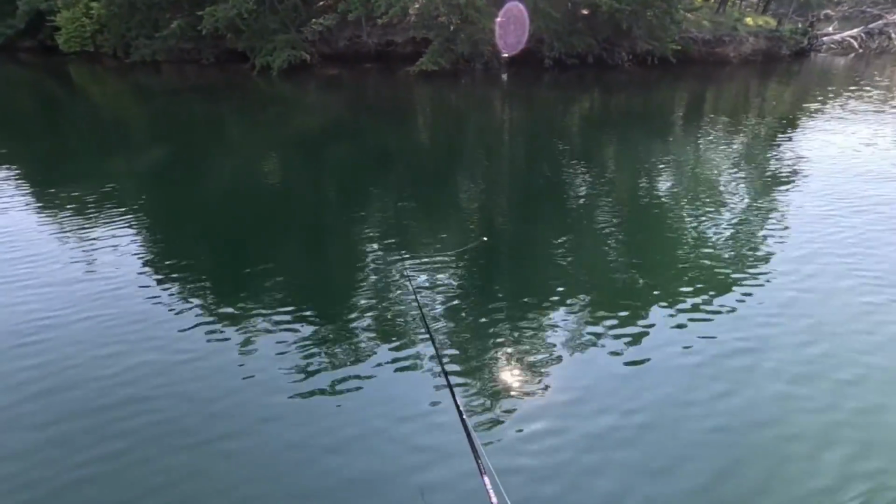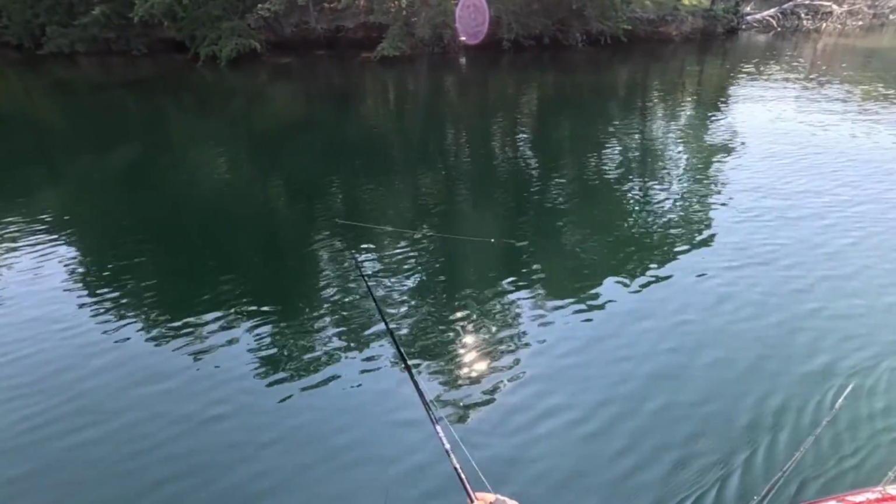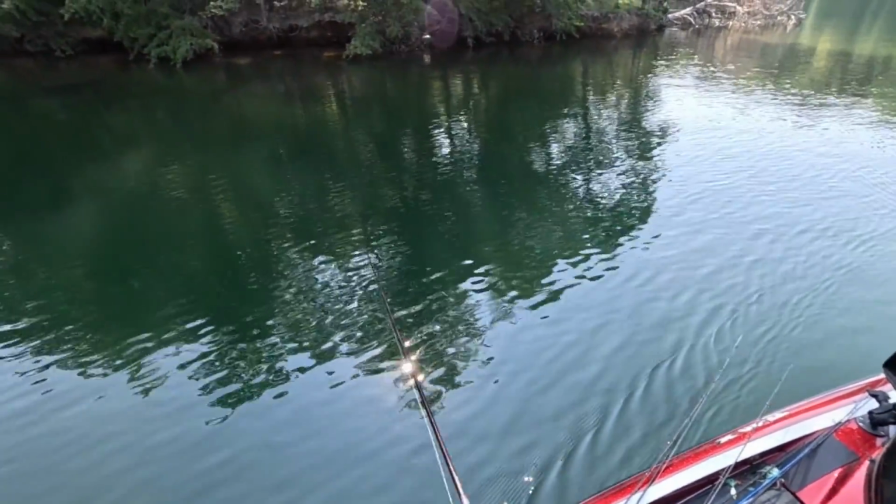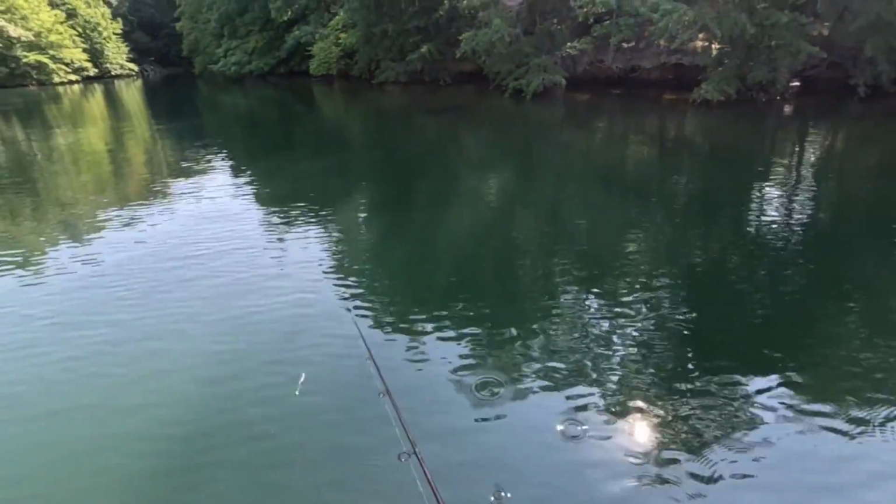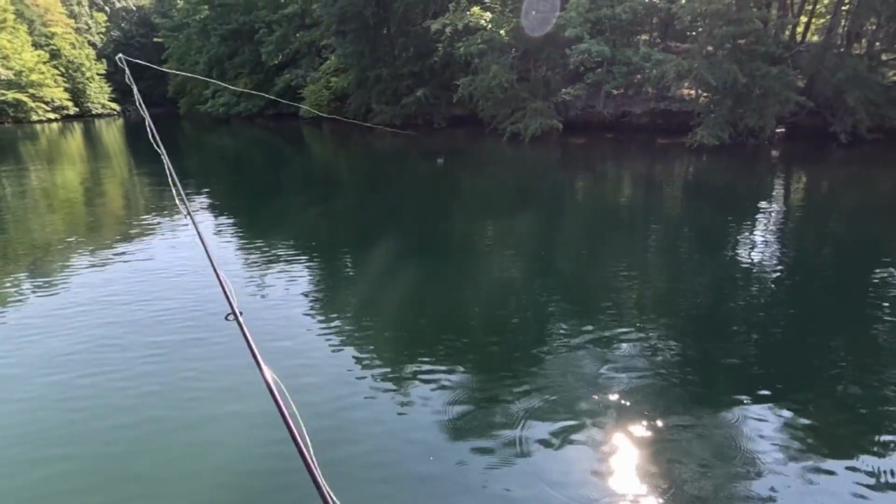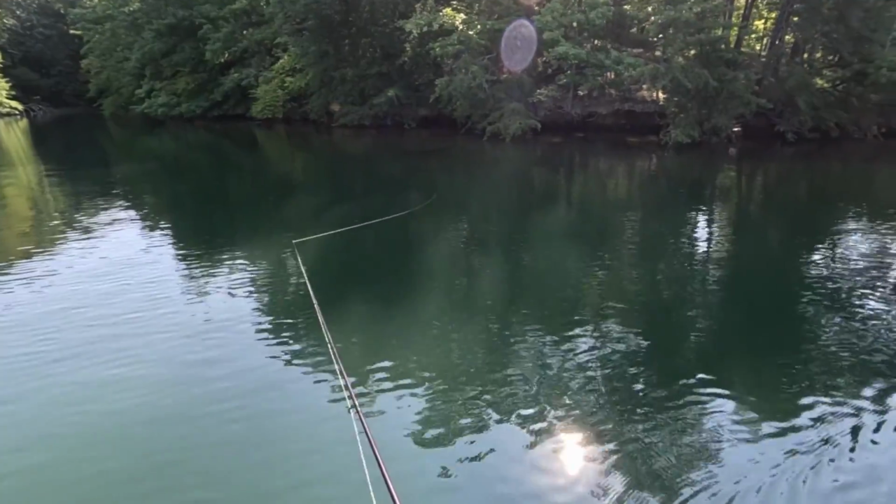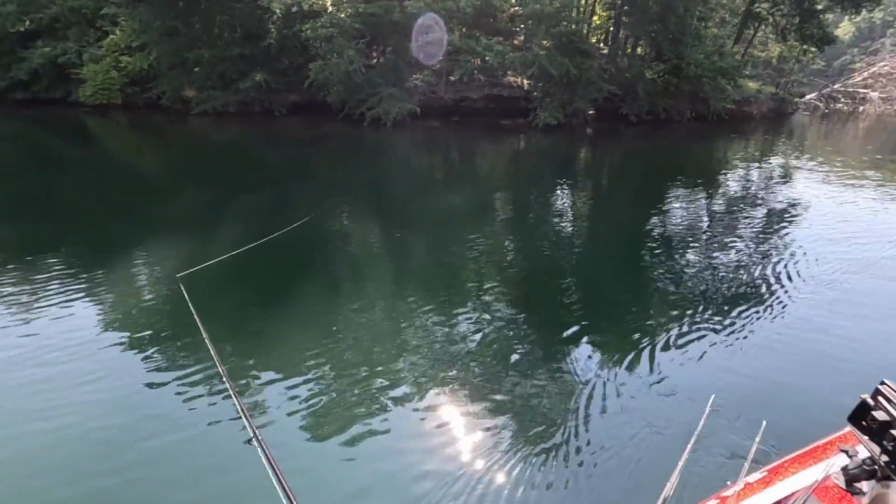Oh, good Lord. Those are some of the biggest spots I've ever seen. Wow. Oh my goodness. Yeah, I'm gonna come back over here.